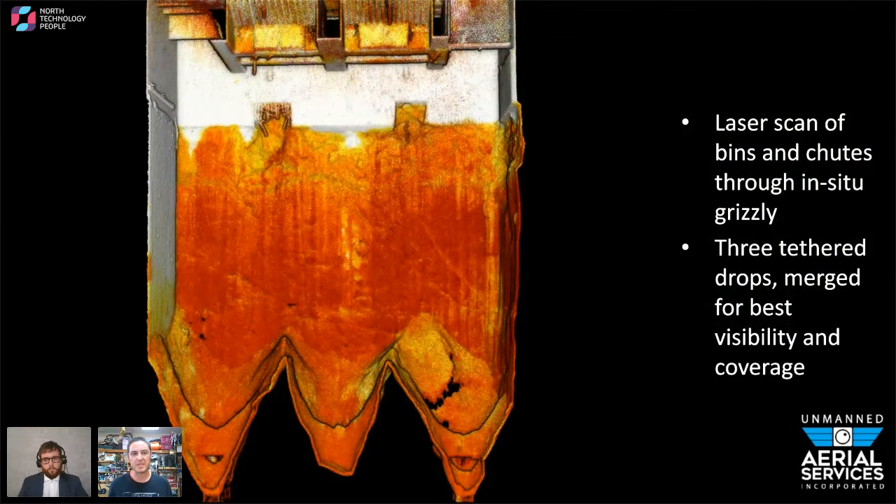We can also get into bins. So this was just hanging it down on a rope off a crane. We used our own rope and used the crane just as a sheave down. Within a few minutes, we were able to scan this whole thing without having to send anybody down in a bosun's chair or any other means of scaffolding to get into it. It's very, very quick.